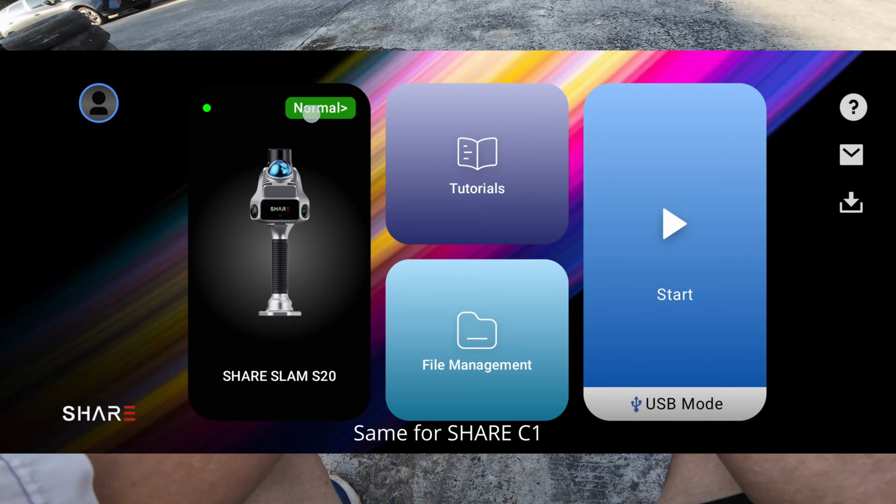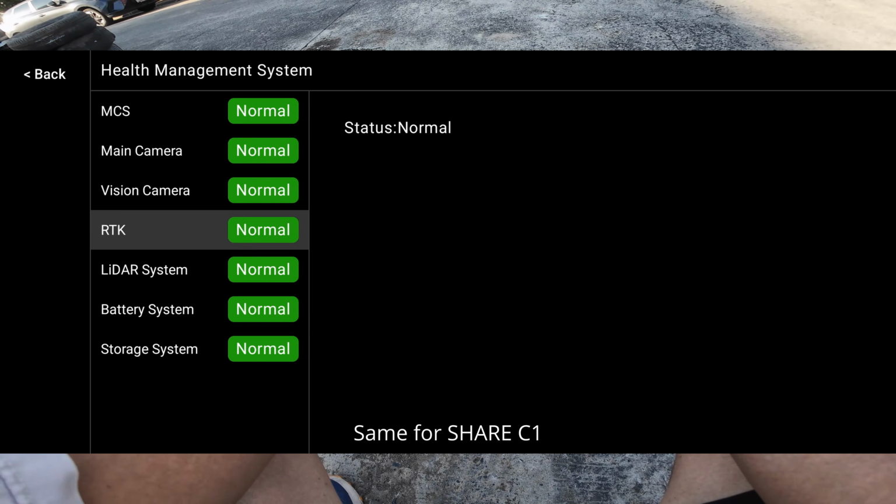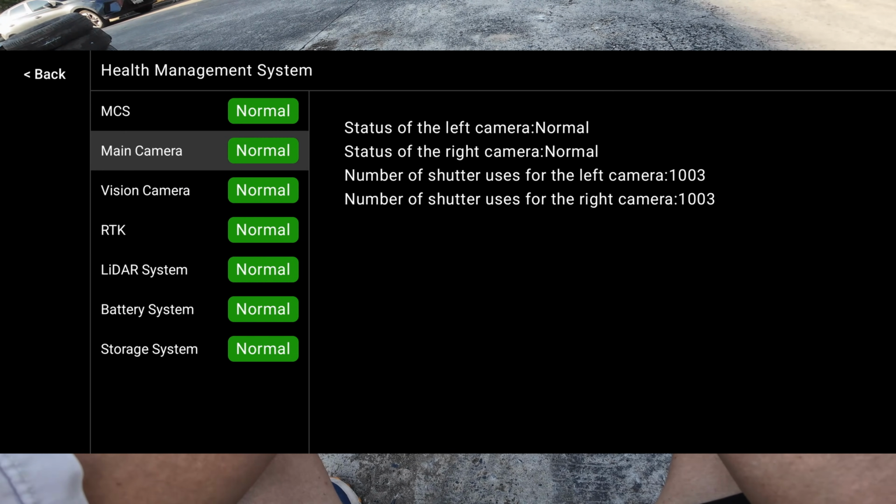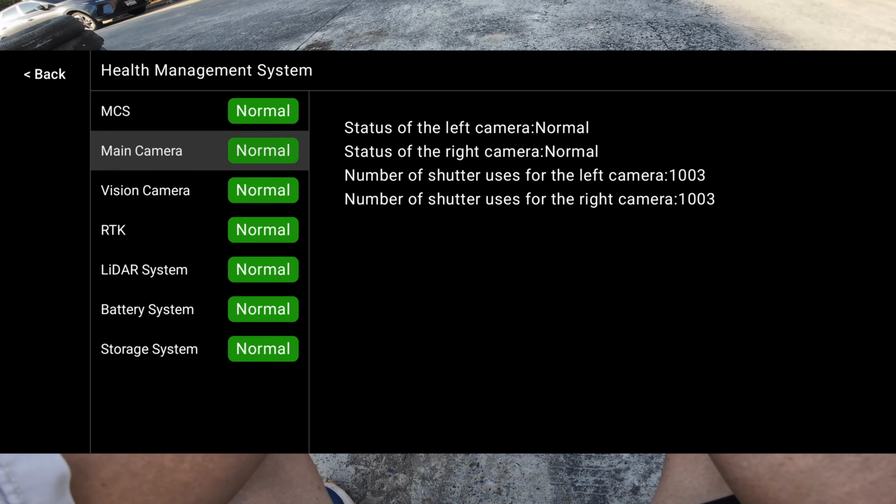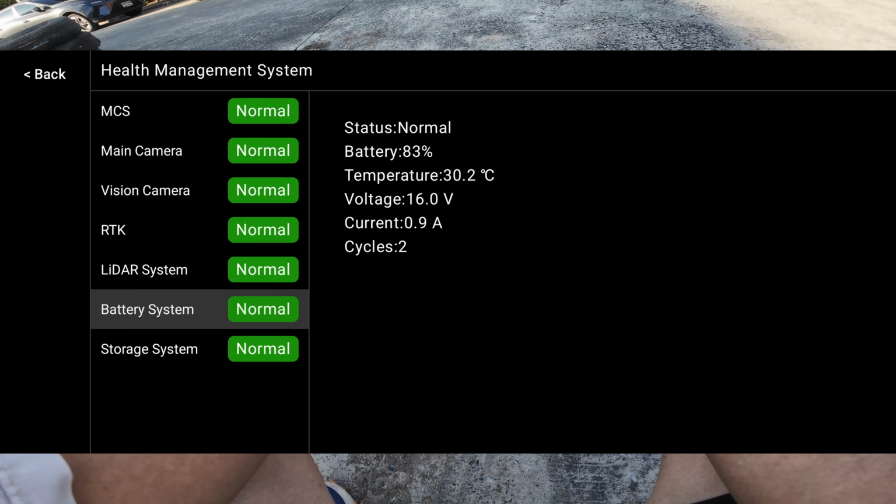When you click on the normal icon, it's going to show you the health status of the hardware. You can check the status of the LiDAR, the main camera, main board, and also the batteries.